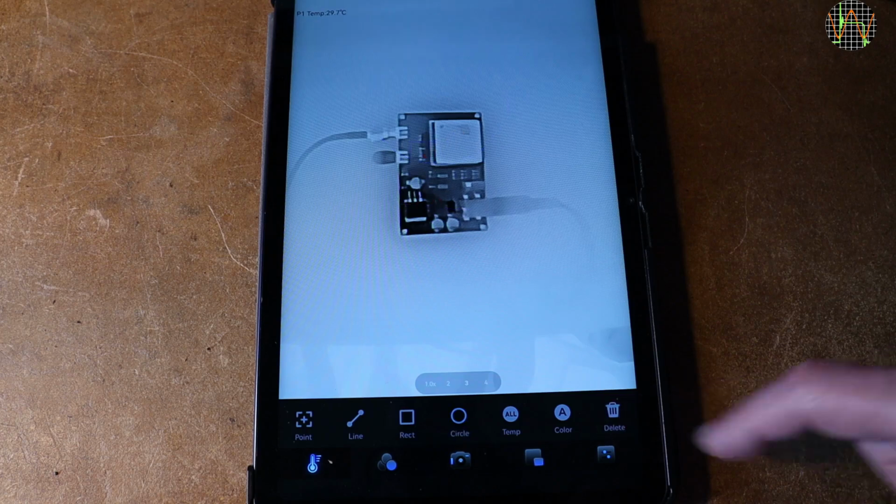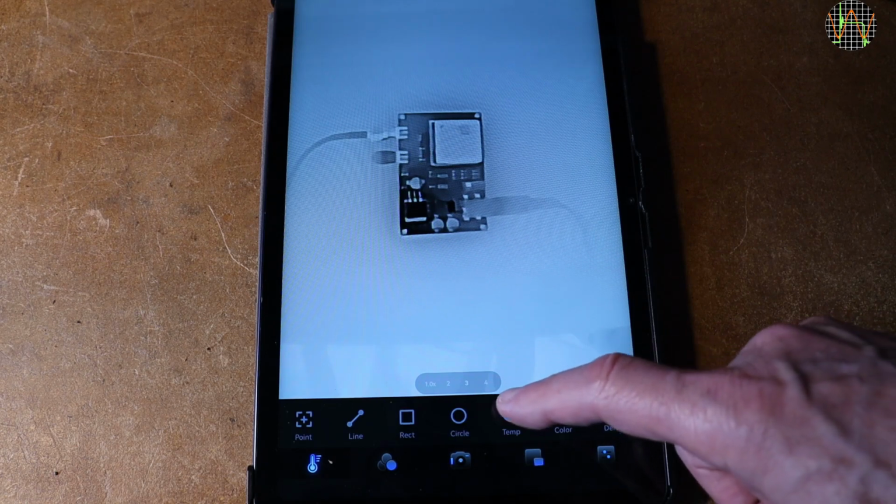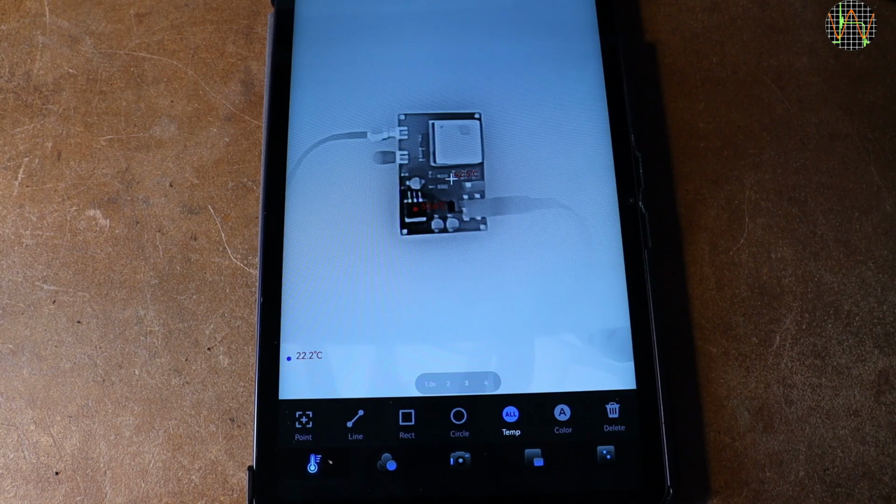To finish the menu, the trash can symbol erases all measurements, and the All button brings back the min, max and center readouts from the startup.